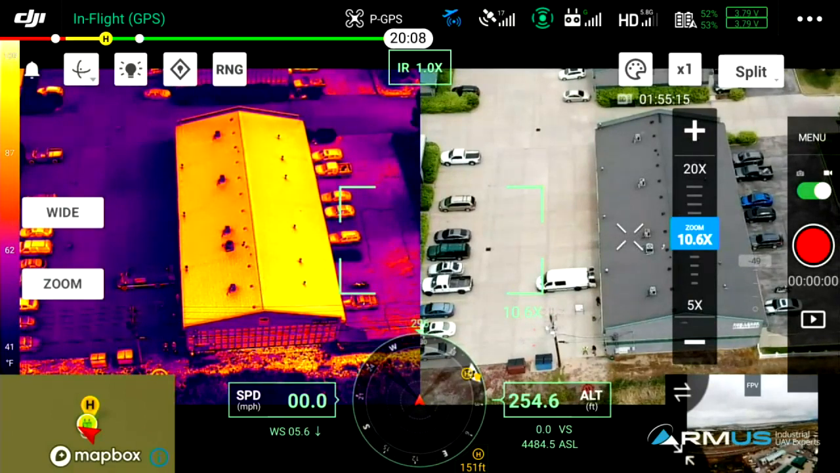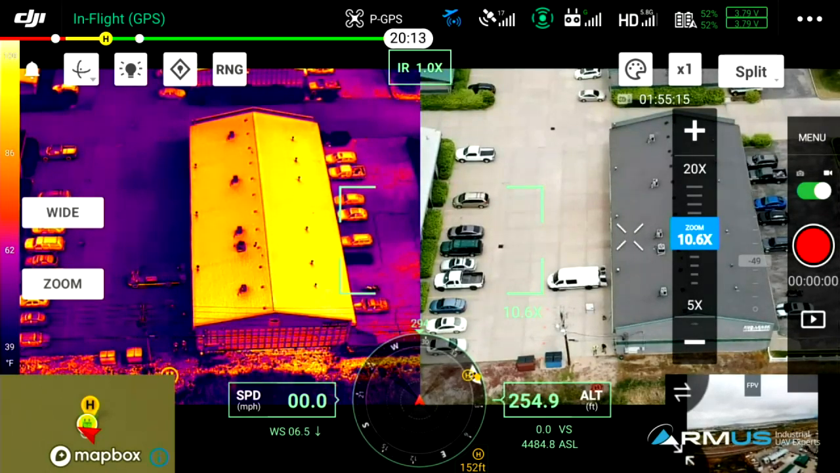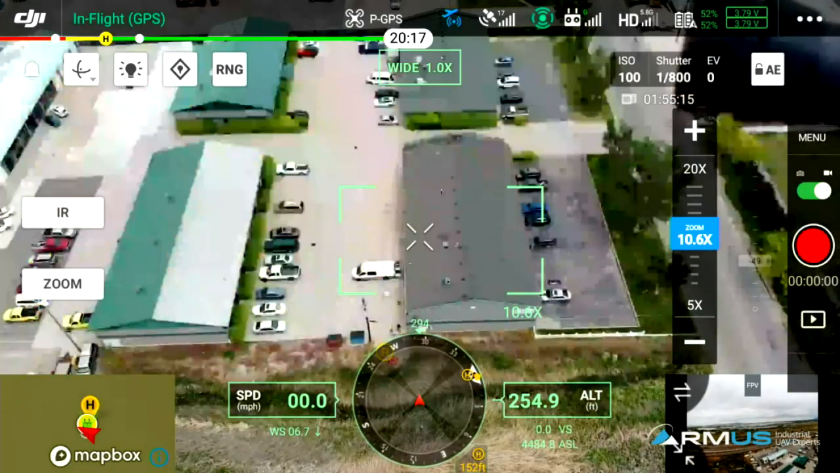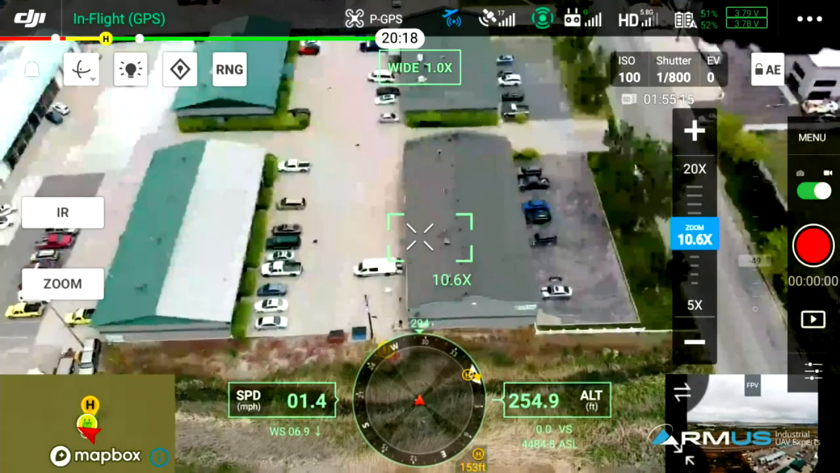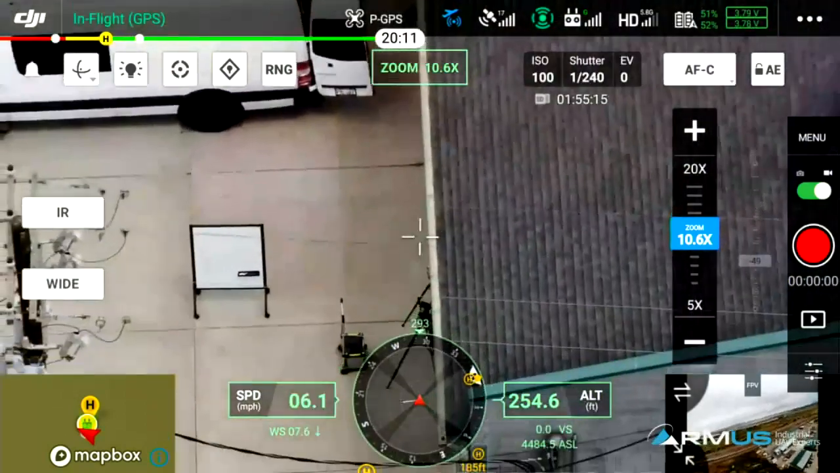It's absolutely amazing. Okay, so we are still showing on my screen the green box, the green zoom box, and currently I'm running the split screen between thermal and the wide view. So if we click on that, we then jump right back out. On the zoom camera, I can change that.